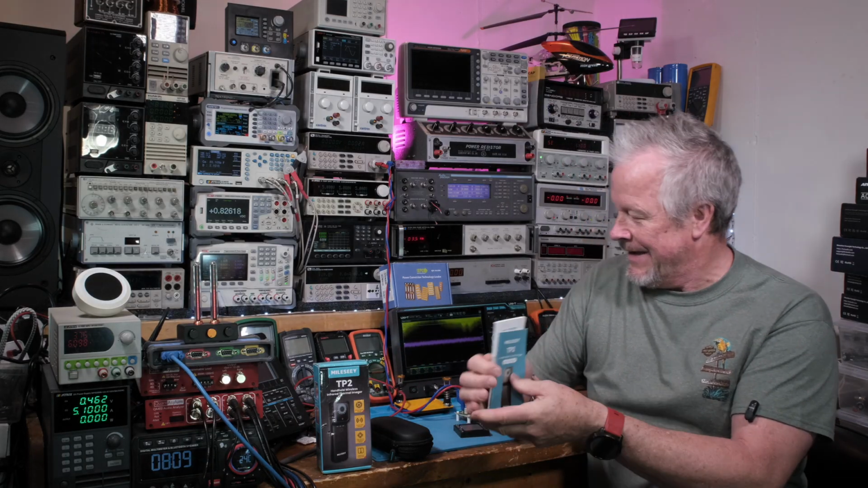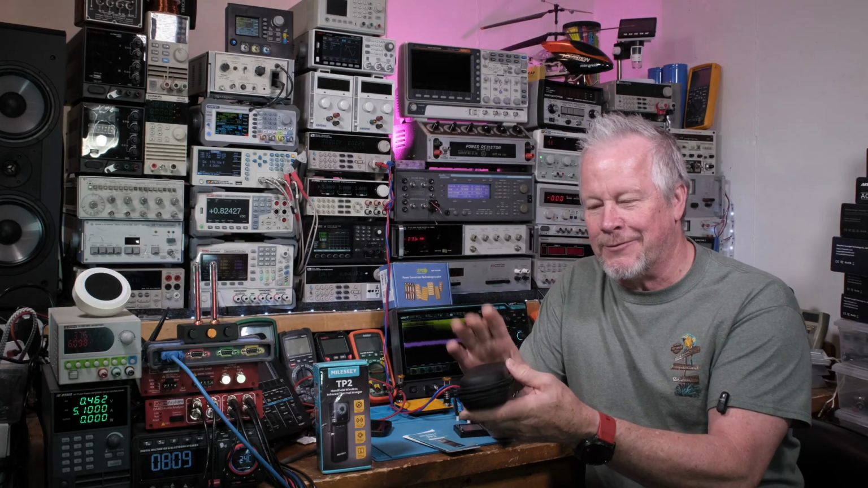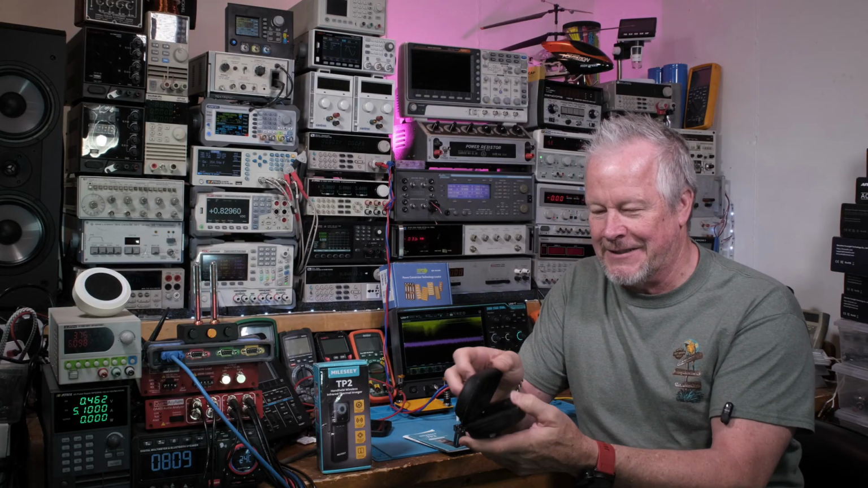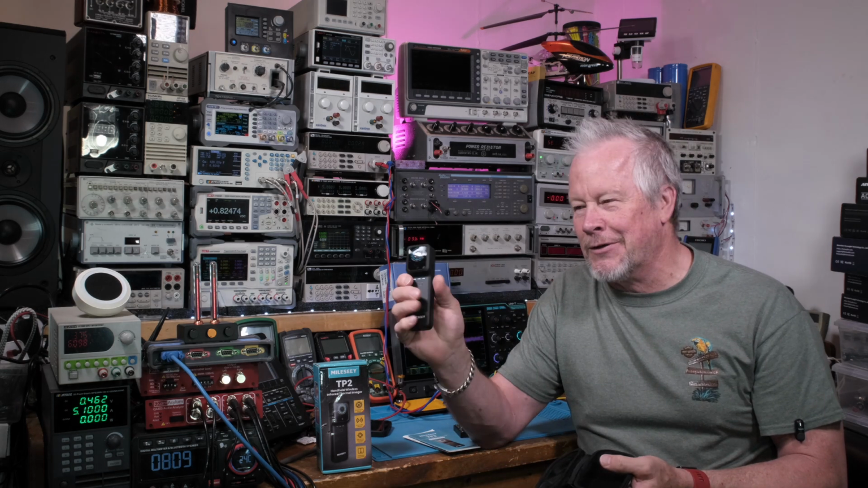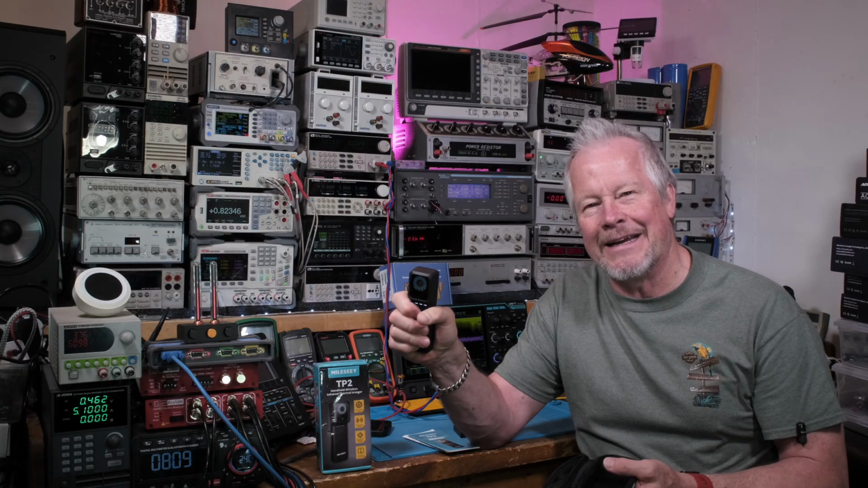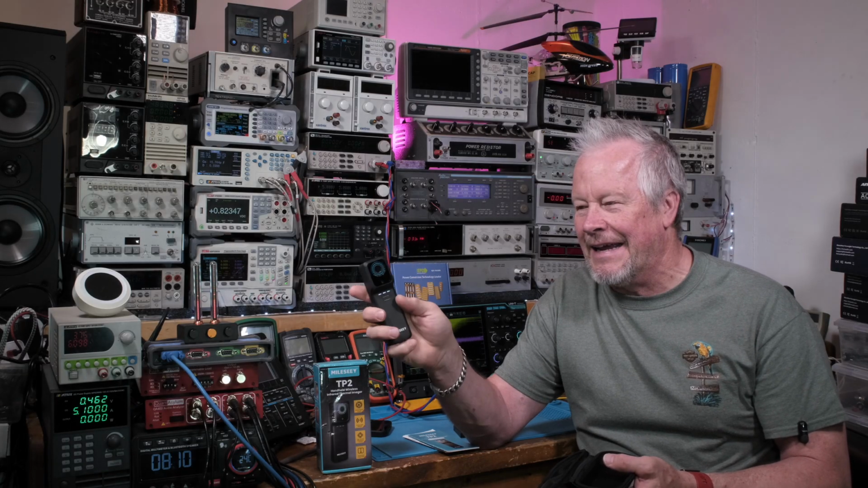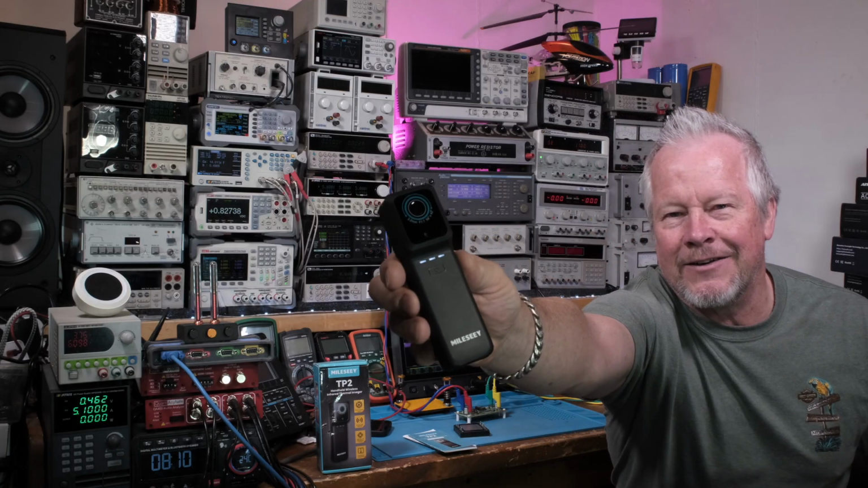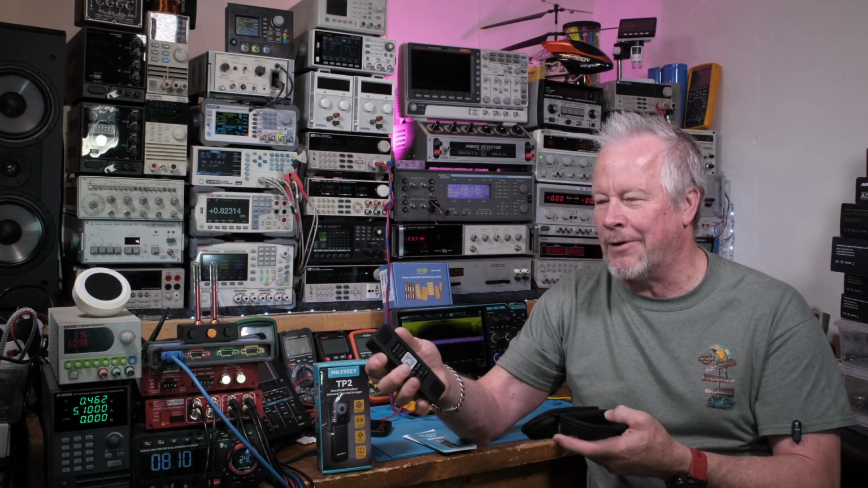All right. So this guy comes with an awesome little case, one of those soft hard cases, so it keeps your device protected. Very unusual, very interesting hand grip kind of device. It has a built-in battery, so it operates on its own battery. And there's 3 lights on right now. It's fully charged. It charges right here on the USB-C port.